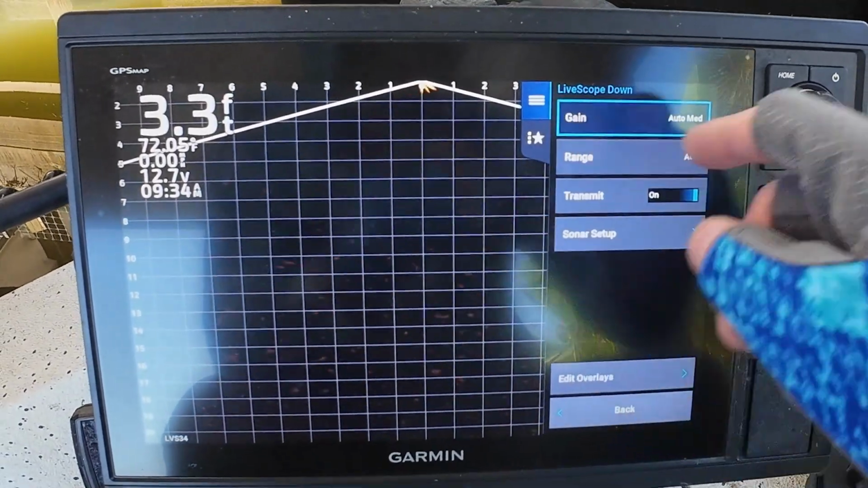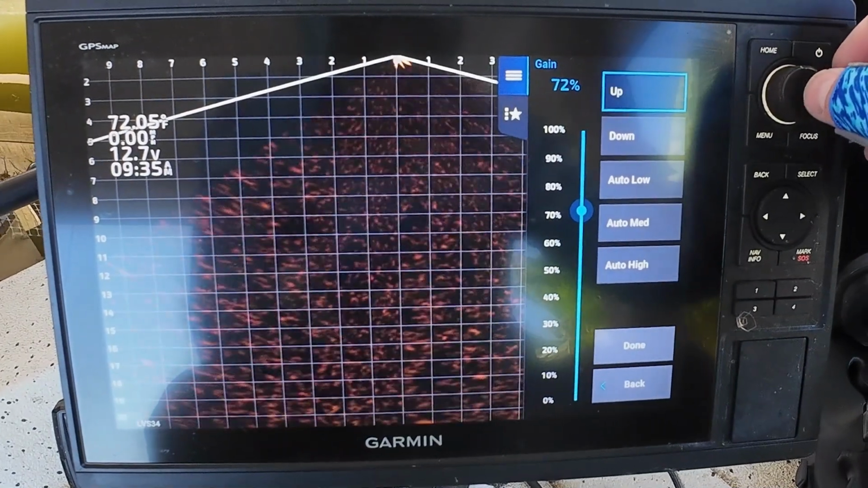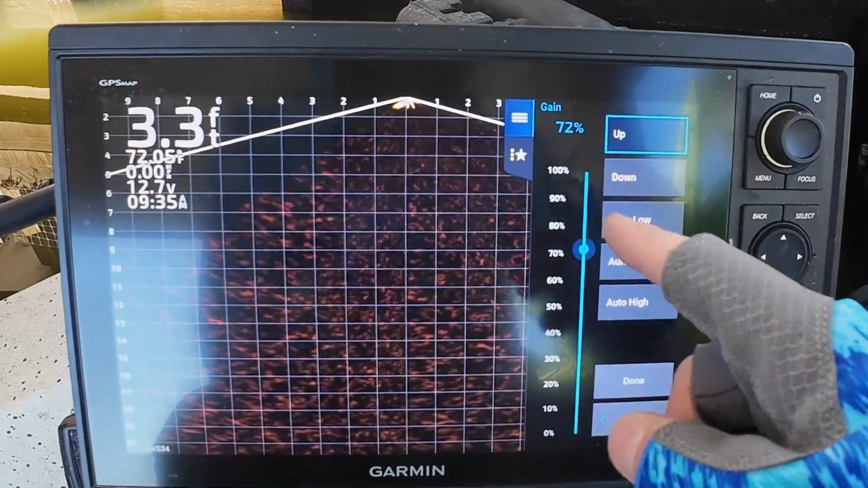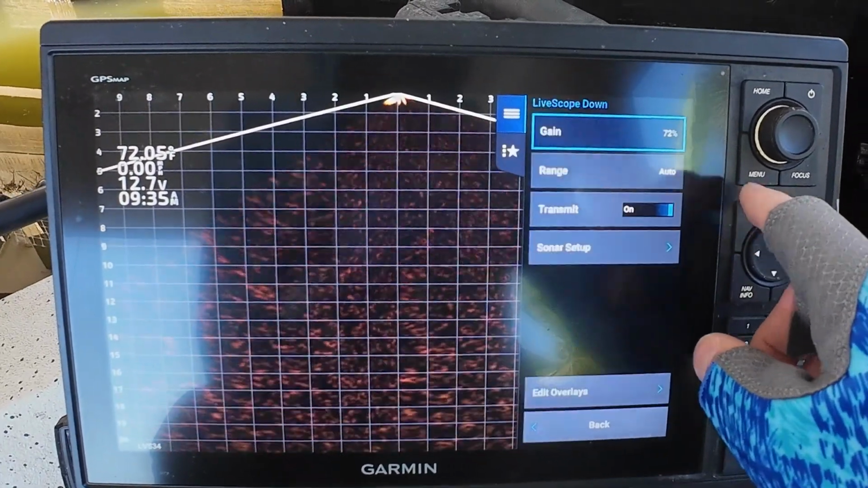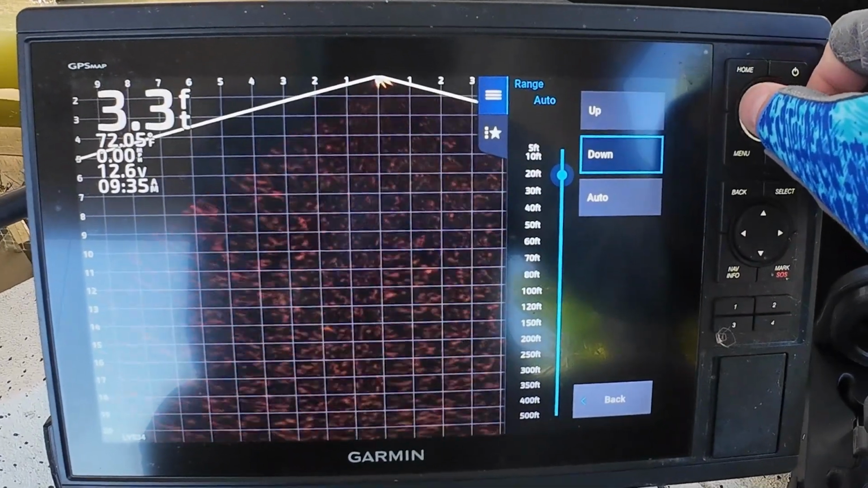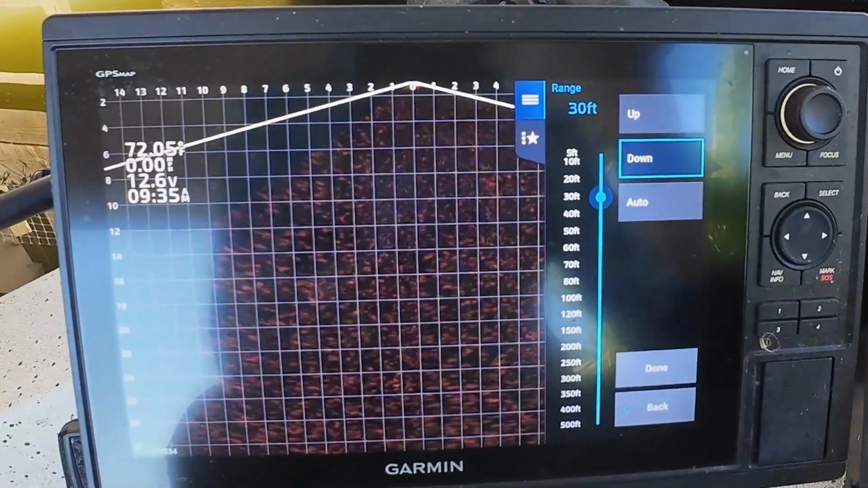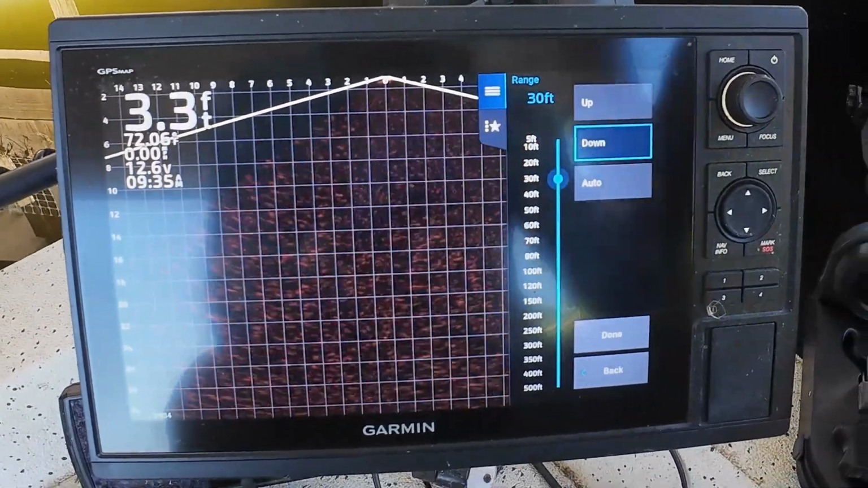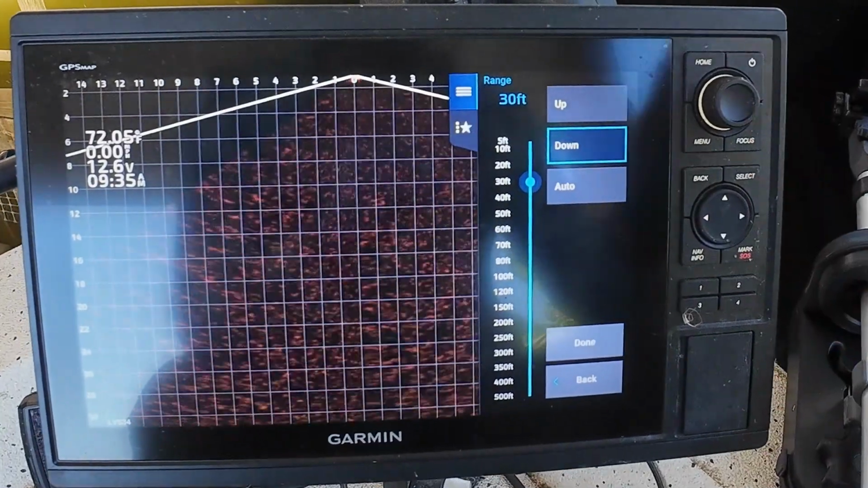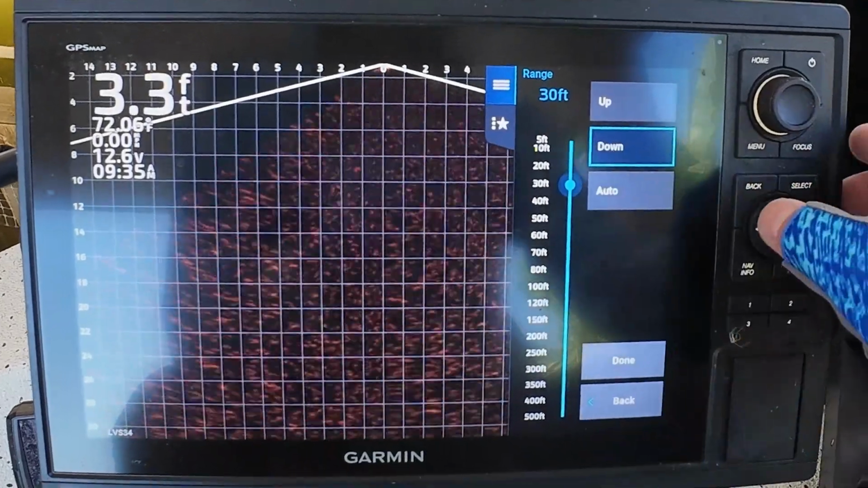So the first thing is gain. I never have that on auto. I usually keep it at least 70, 72, sometimes a little higher, rarely less than 70. So that's my gain, that's set. Then I go to range. I never have range on auto. I change the range based on what I'm doing. If I'm searching for crappie, searching for brush piles, I'll set it out there 100 feet in front of the boat. Once I'm on the brush piles, I'll shorten it up to 20, 30 feet. So I got it at 30 feet now.